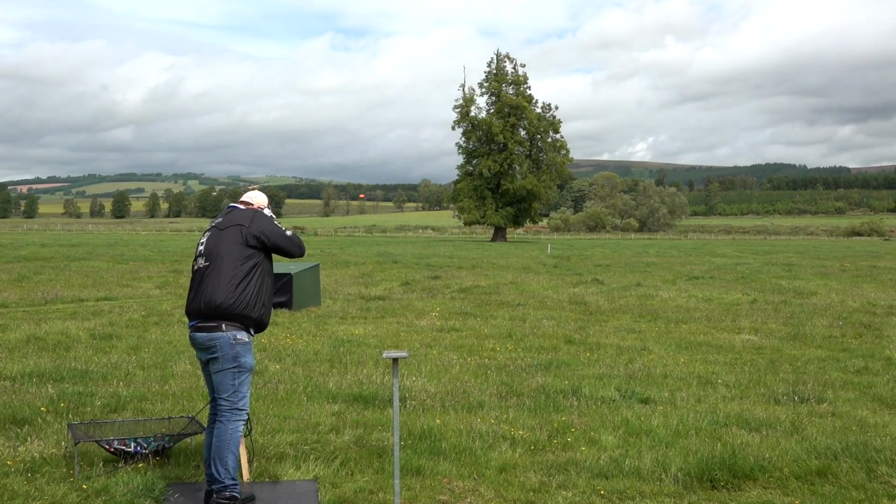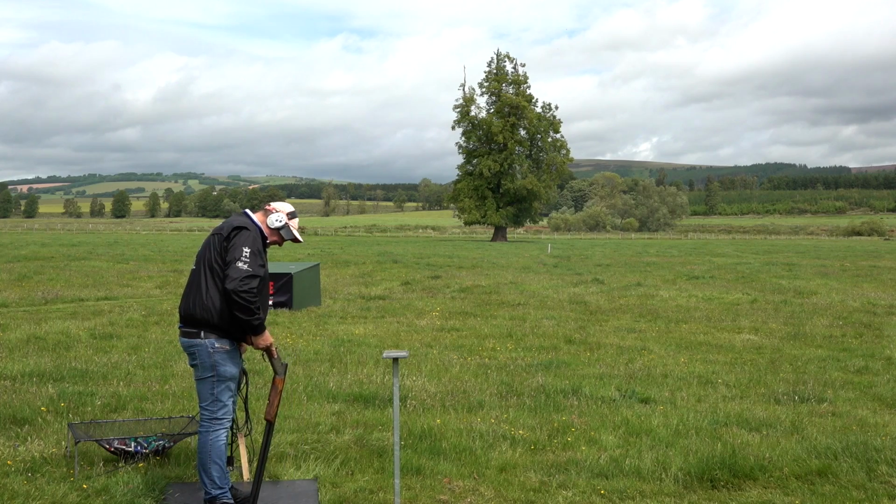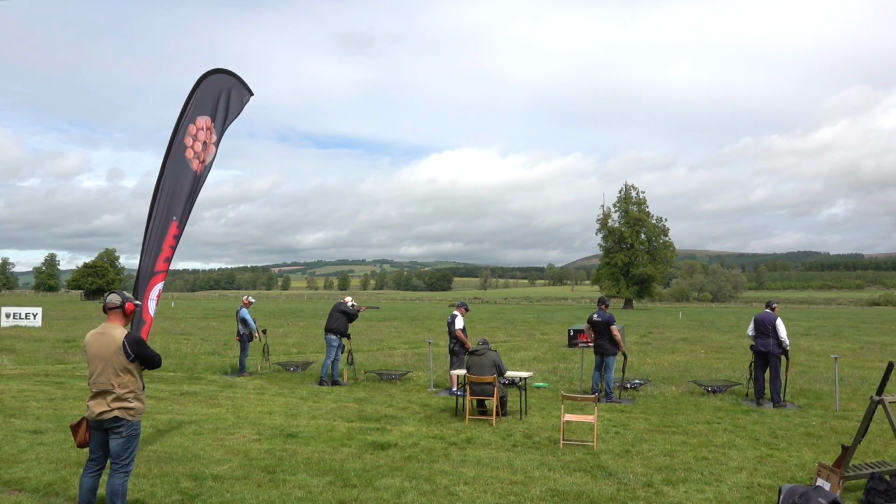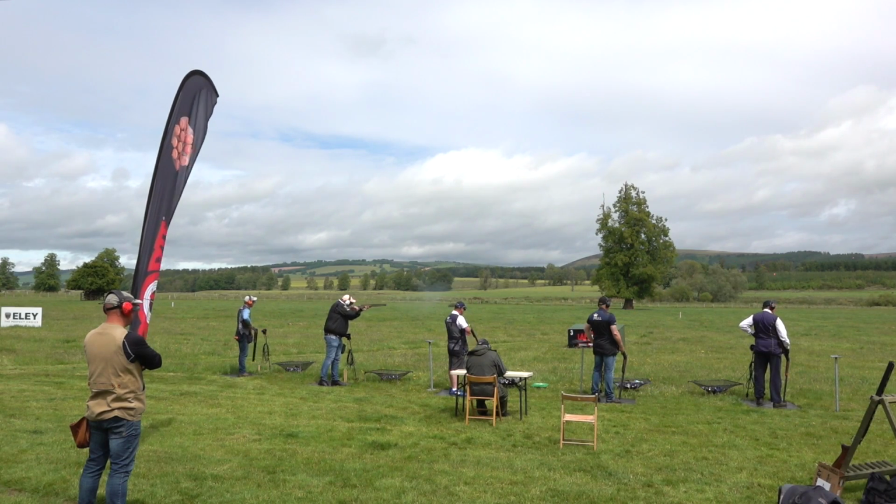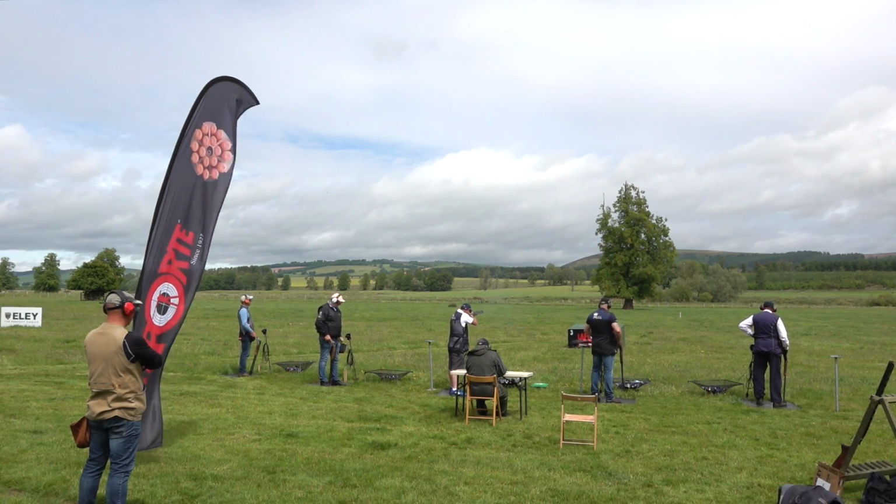The scoring system for DTL isn't like other disciplines, where you get a simple 1 or 0 for a hit or miss. We shoot a squad of 5 shooters, and we have 5 pegs, one each, and we shoot 5 targets on each peg. Each target is worth 3 points. If you hit it with your first shot, you score 3 points.